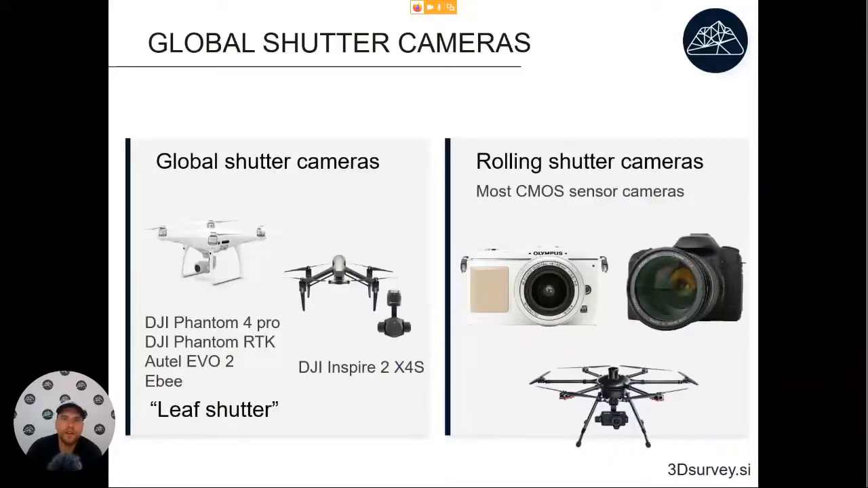So now let's talk about which drones have a global shutter camera and which ones have a rolling shutter camera. A global shutter camera is present on the DJI Phantom 4 Pro, Phantom RTK, Autel Evo, eBee, and DJI Inspire drones. And if a camera says that it has a leaf shutter, then it's most likely a global shutter camera.